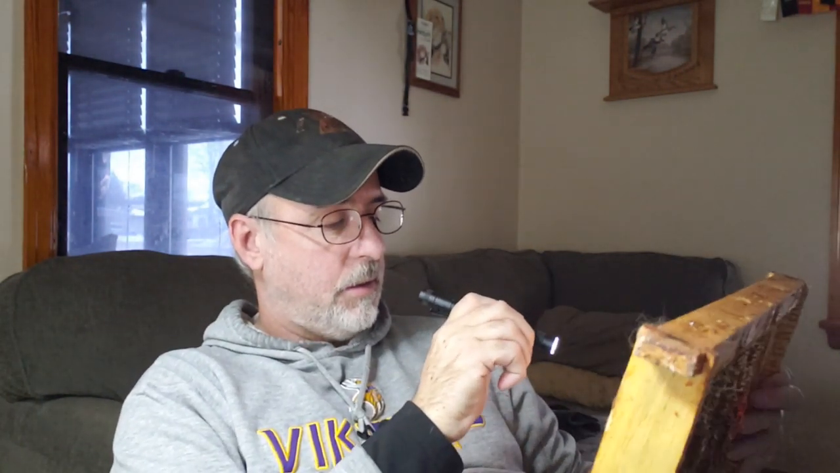But with this, this is really handy. This is a really, really strong little light. I bought 2 of these for 10 bucks. It comes in a pair, batteries and all, and it has a high power, a low power, and then a strobe. Not that you need the strobe, but really quick, you can just shine and look for eggs and larvae on a frame.